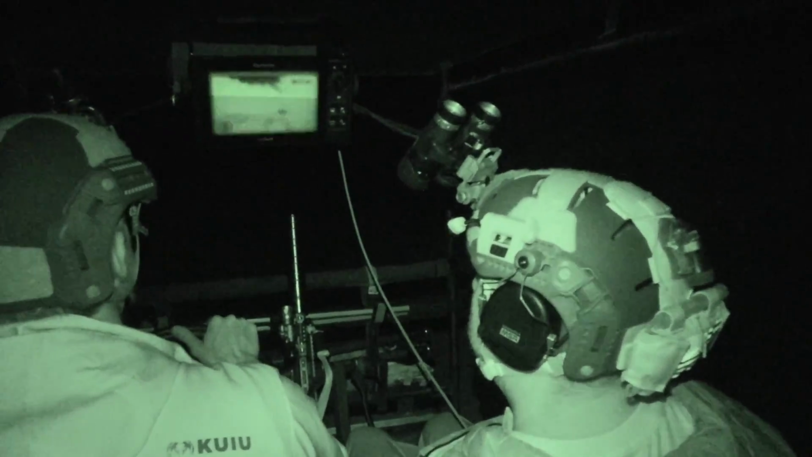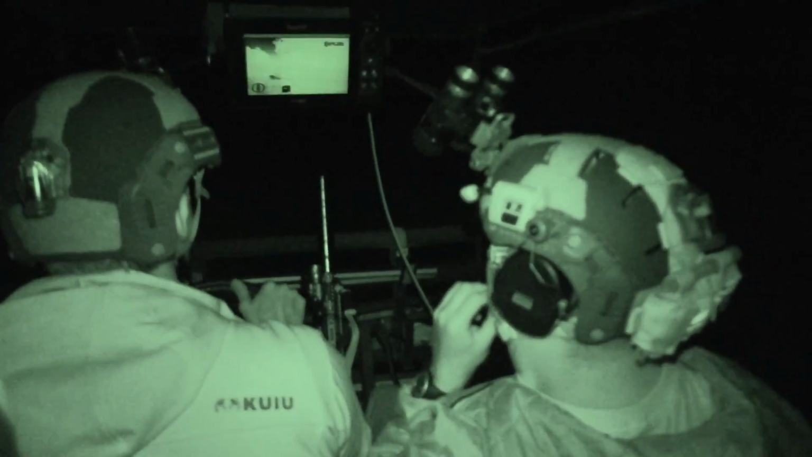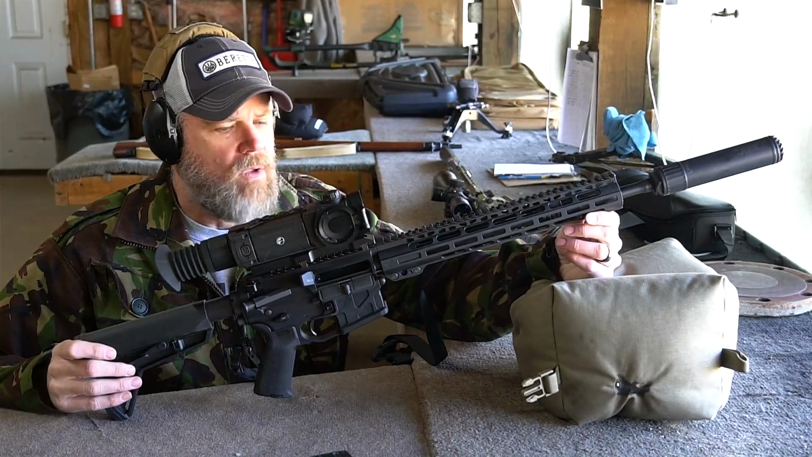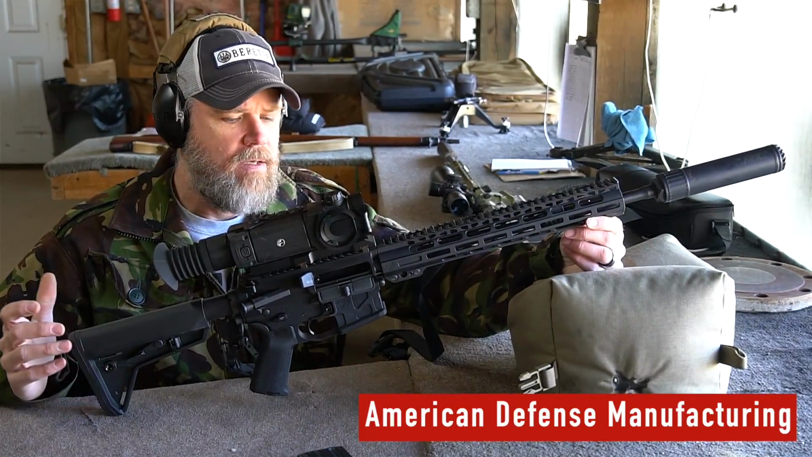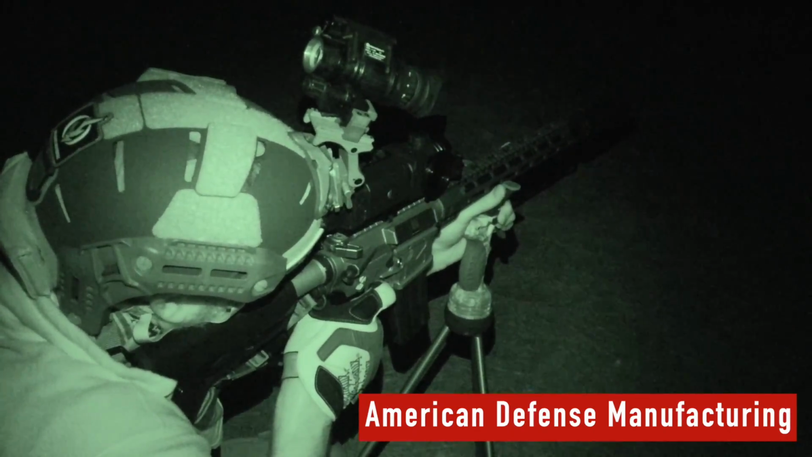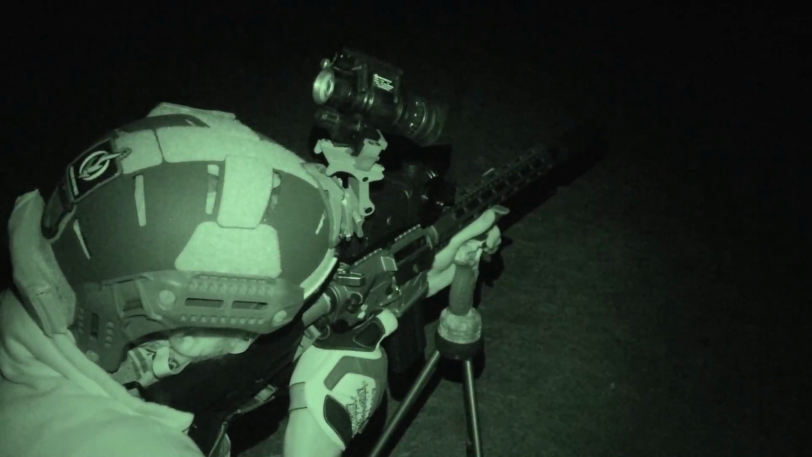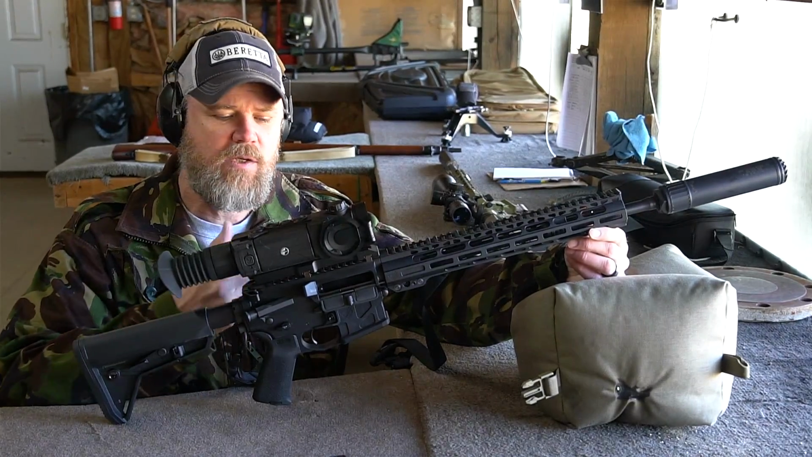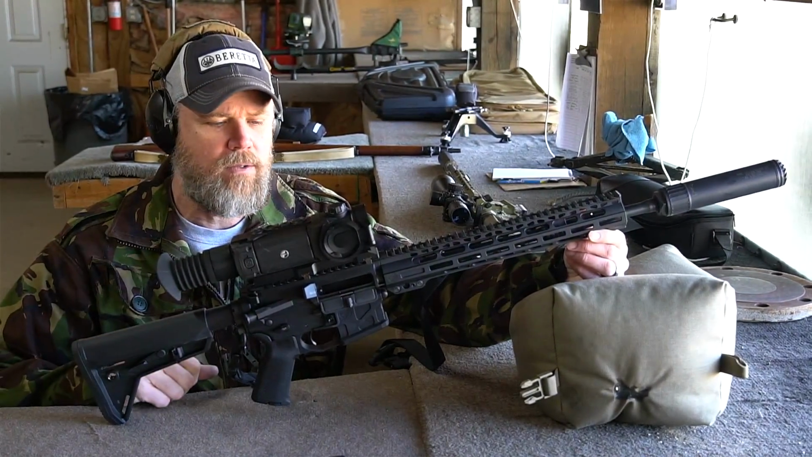We knew that the vehicle would be fairly cramped, so the firearm that we chose to bring along for the vehicle portion of the hunting was this ADM rifle. This rifle is something that we do sell at Copper Custom, and Copper set this rifle up for me for the hunt. We took the 5.56 barrel off, put a Faxon 6.5 Grendel barrel in it, and swapped the bolt out, so we changed it from a 5.56 to a 6.5 Grendel.